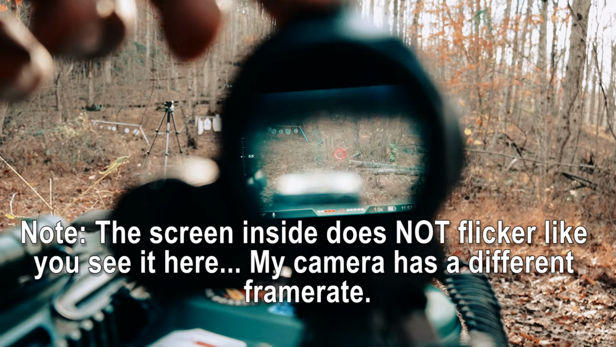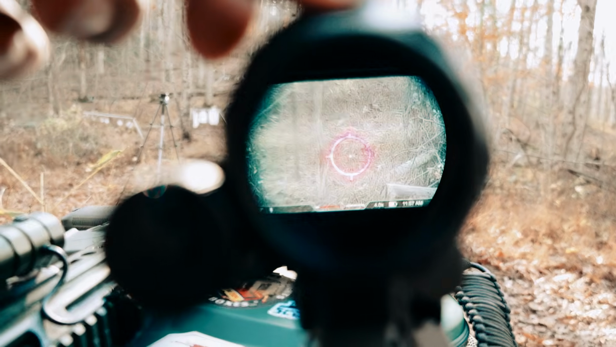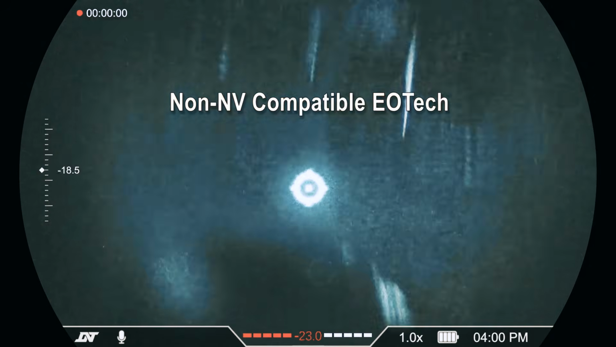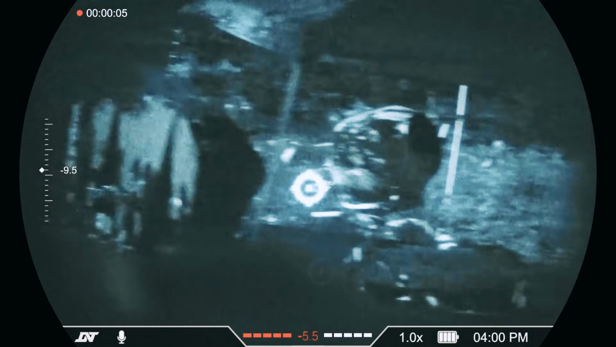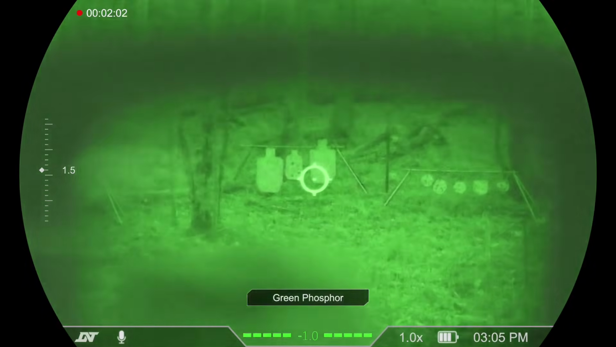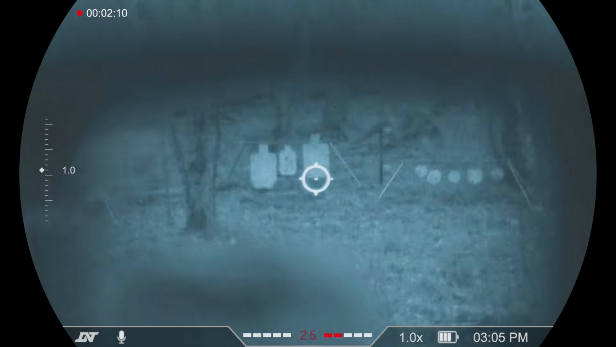Now, I actually tested this on 3 different optics. At first, I used it on my EOTech 512, which, spoiler alert, don't do that, because if you are like me and you try using a non-night vision compatible EOTech, even on the lowest brightness setting, it will not work. As you can see here in this footage, it looks absolutely terrible. Mistake number 1, make sure you use a night vision compatible optic. Now, after realizing this, I went ahead and got an XPS3, which does have night vision compatibility, and you can see it looks a lot better under an actual night vision compatible optic.